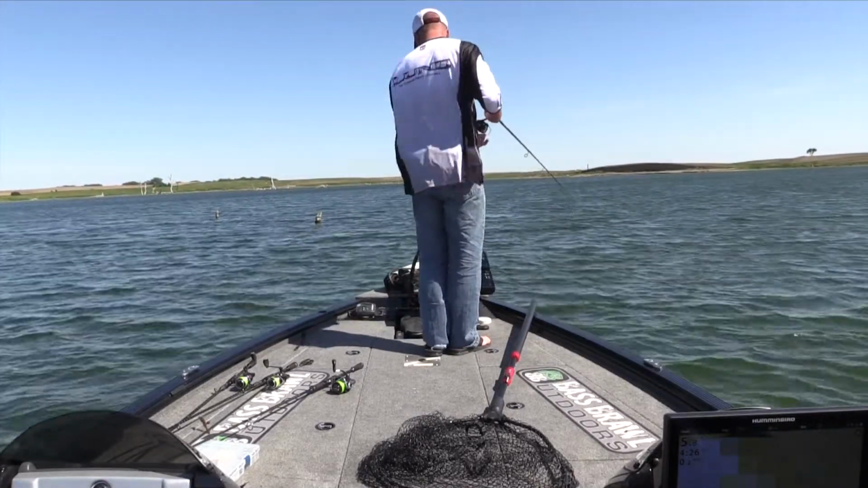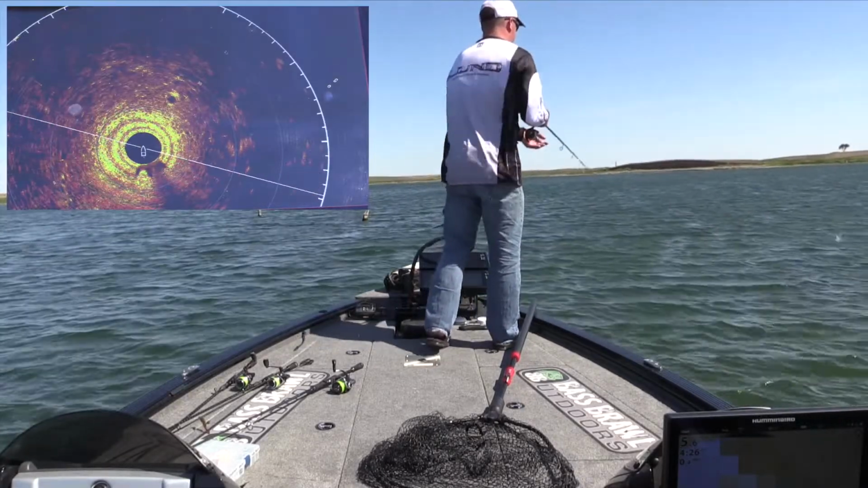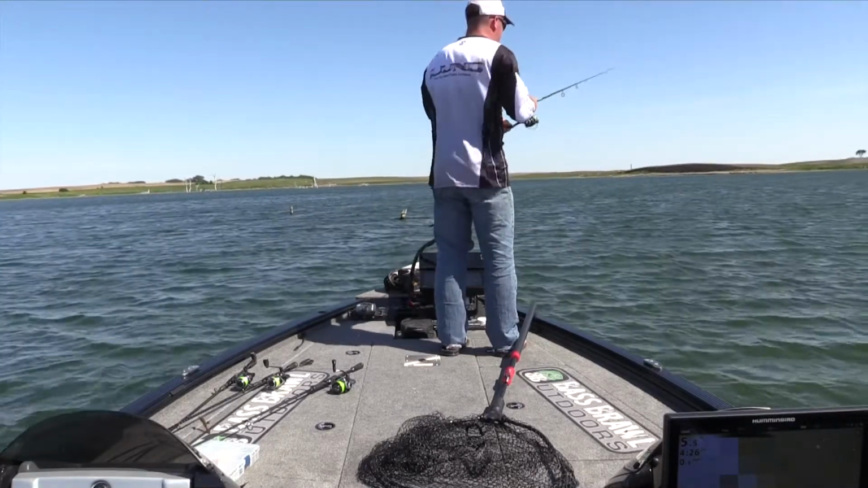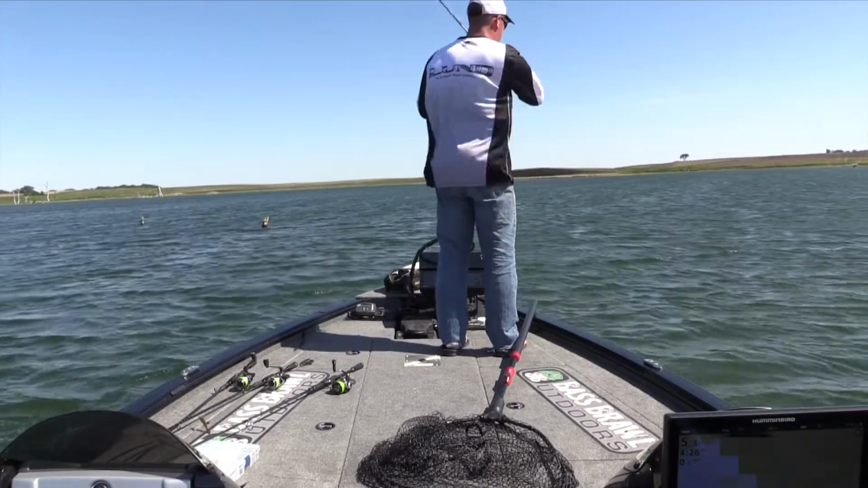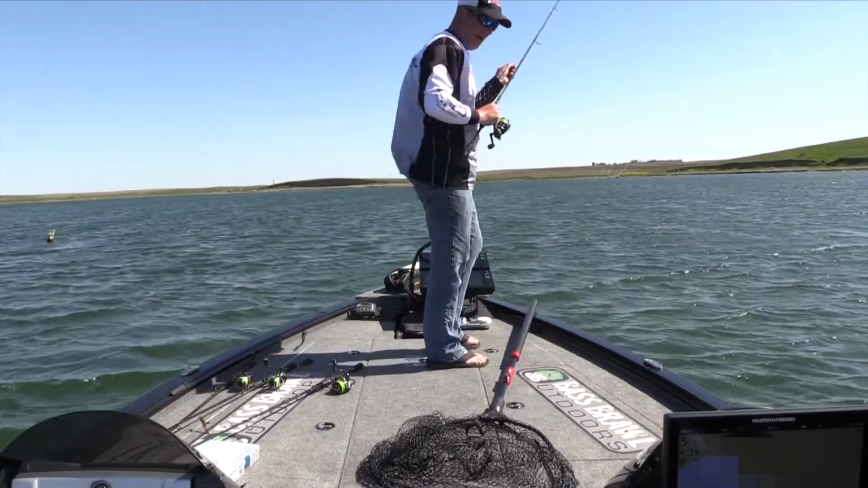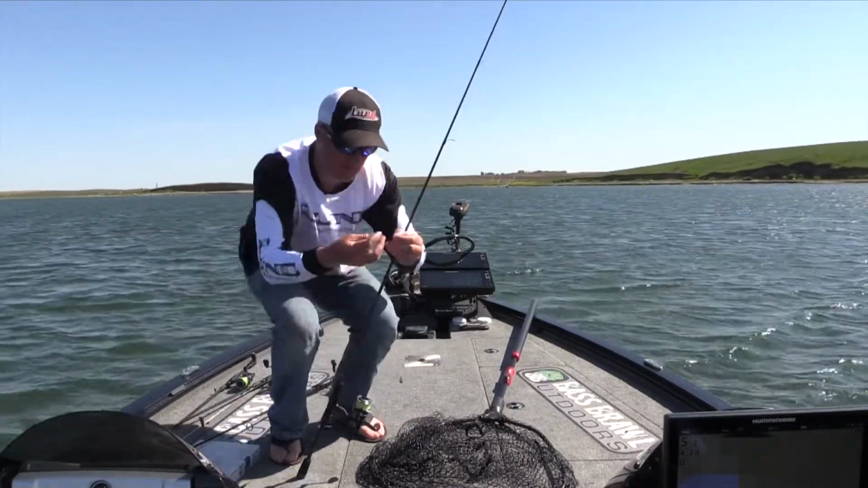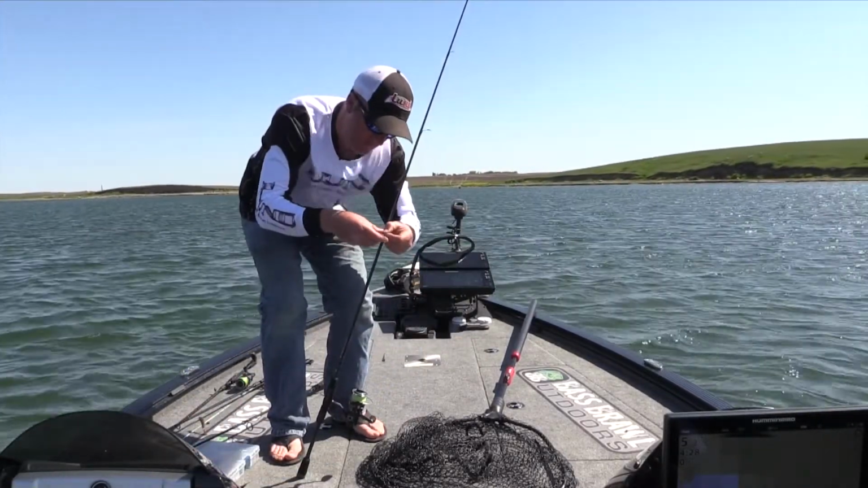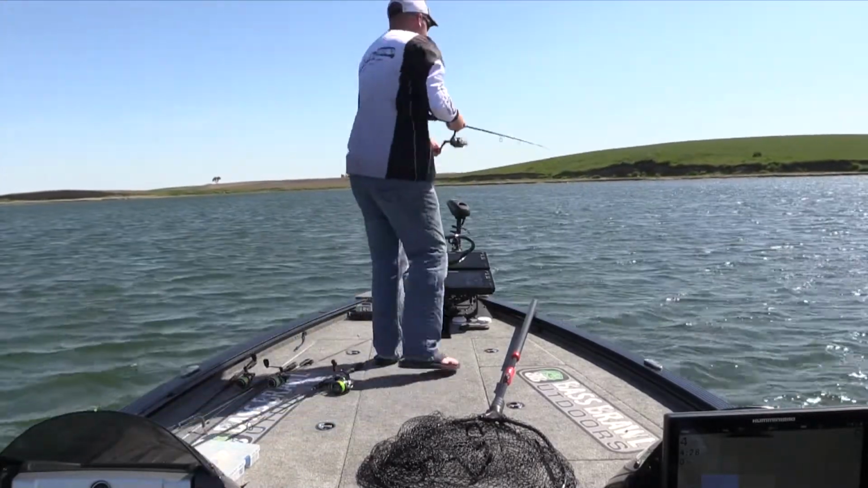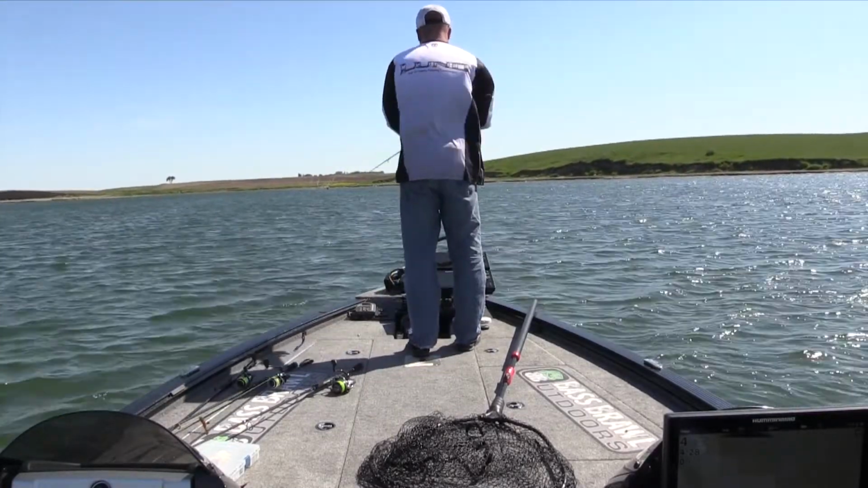I'm gonna hit spot lock here. That bed's right over here. Wind's blowing. But I got the 360 showing me this stuff here. Oh, first cast in there, fish picked it up and had it. So I know they're there. Another bed found with the 360. It's directly in front of the boat.